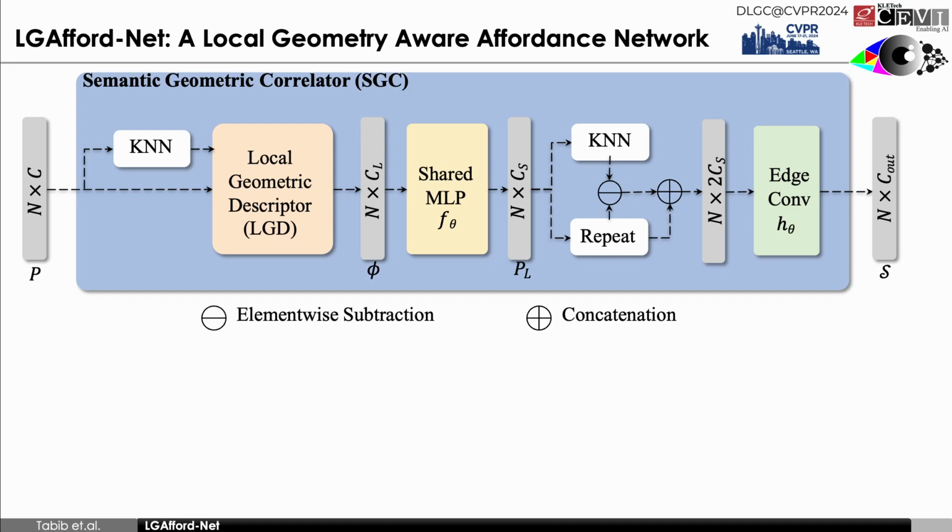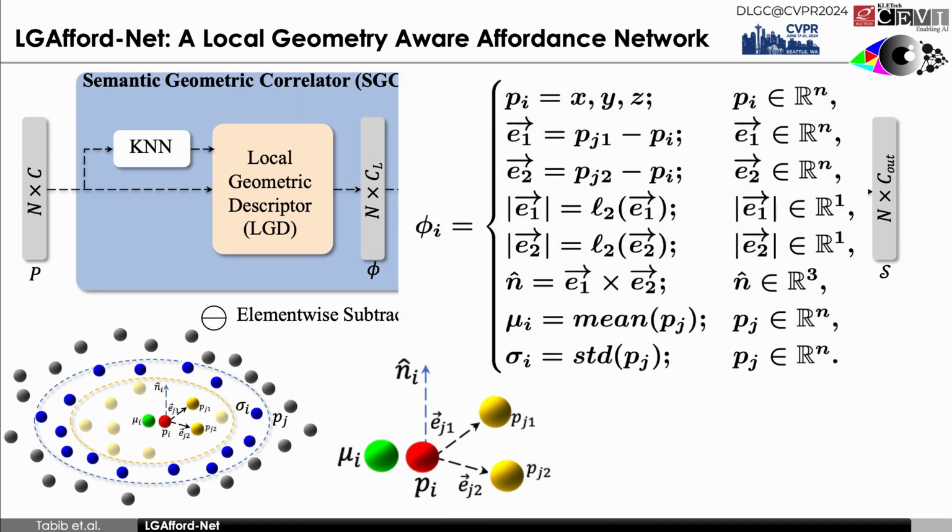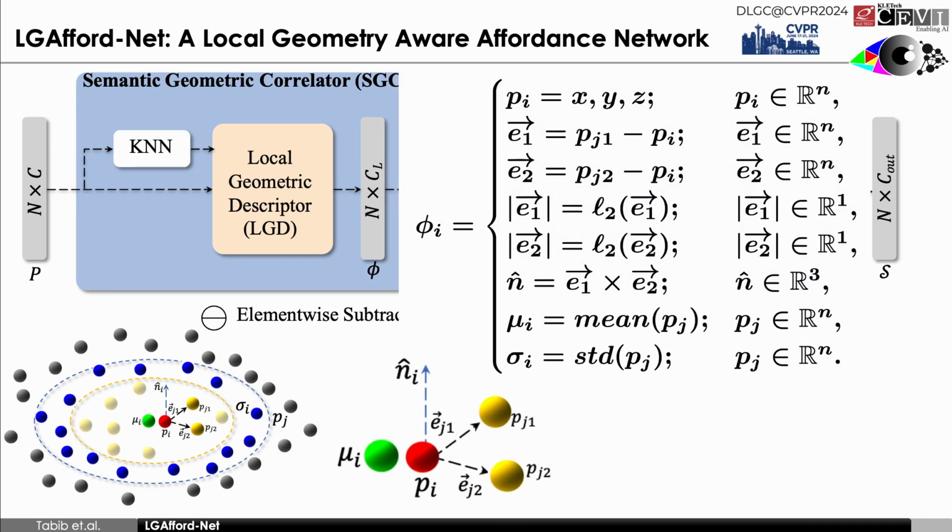The semantic geometric correlator is a block that includes a local geometry descriptor for extracting local geometries and an edge convolution to capture the semantic information of the object. The local geometry descriptor combines several features such as edges between the query point and its two nearest neighbors, the edge length, the calculation of the normals, and the distribution of the points in the neighborhood.